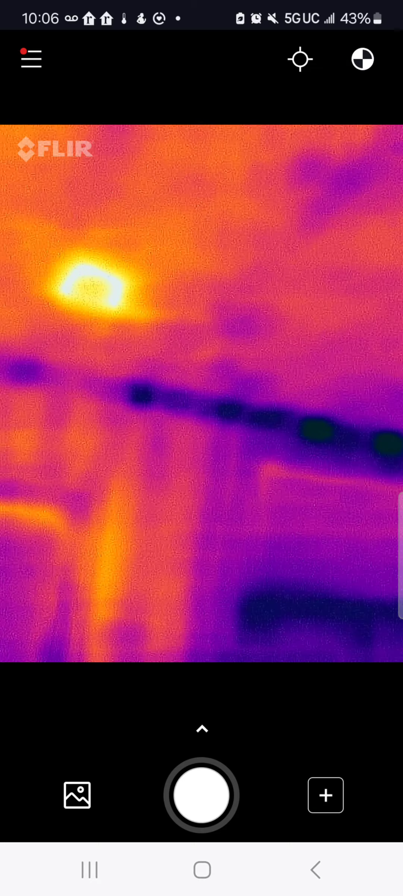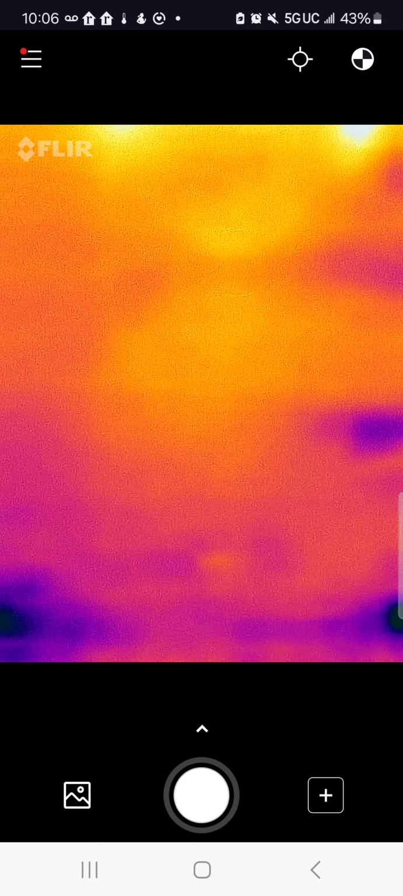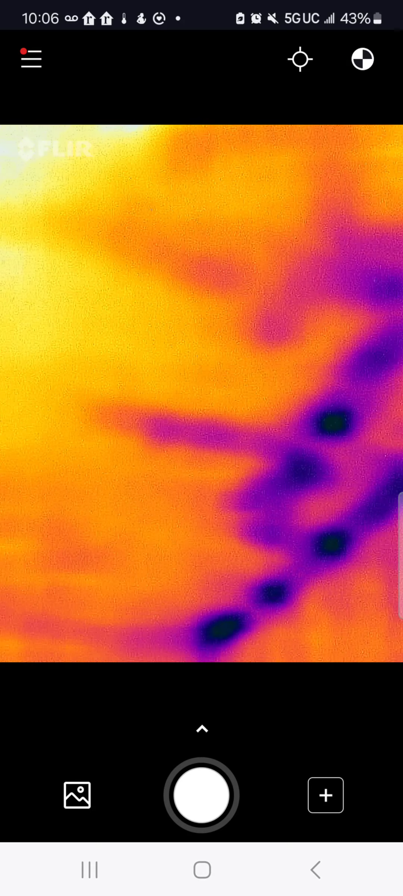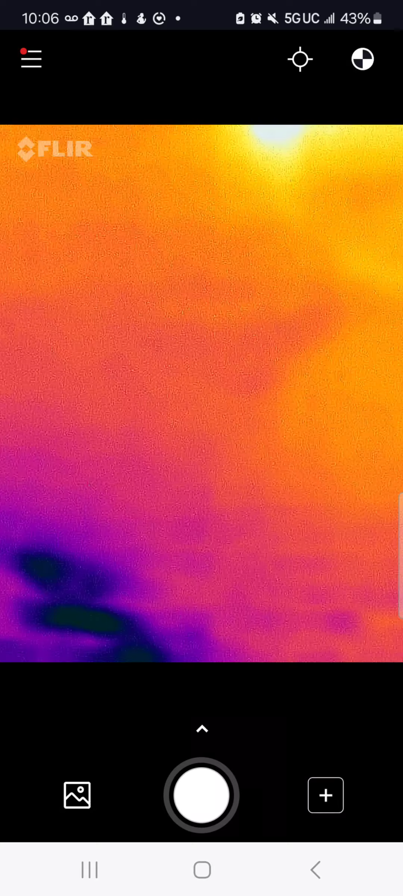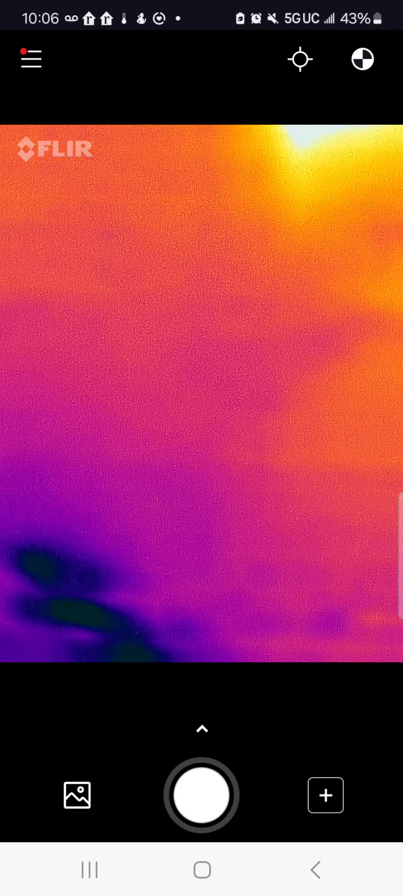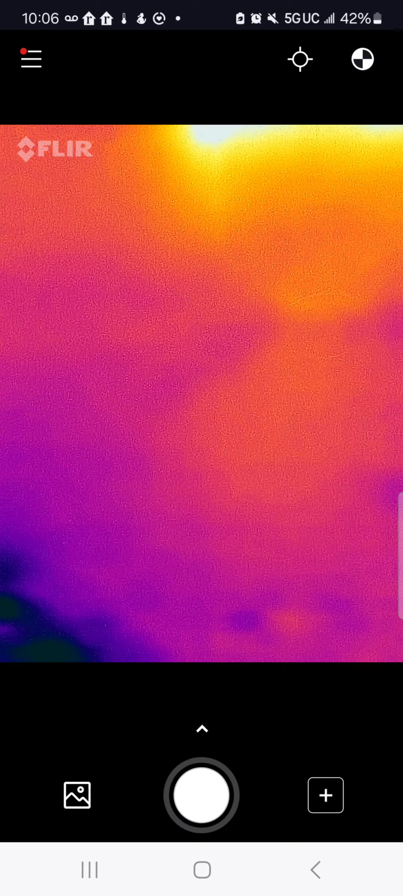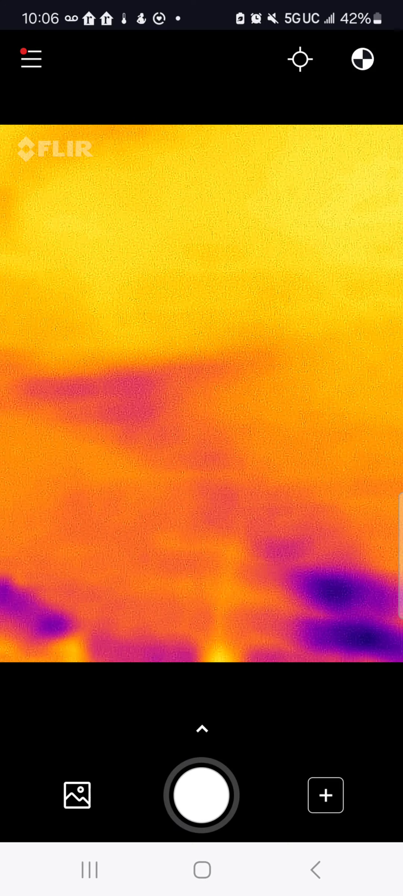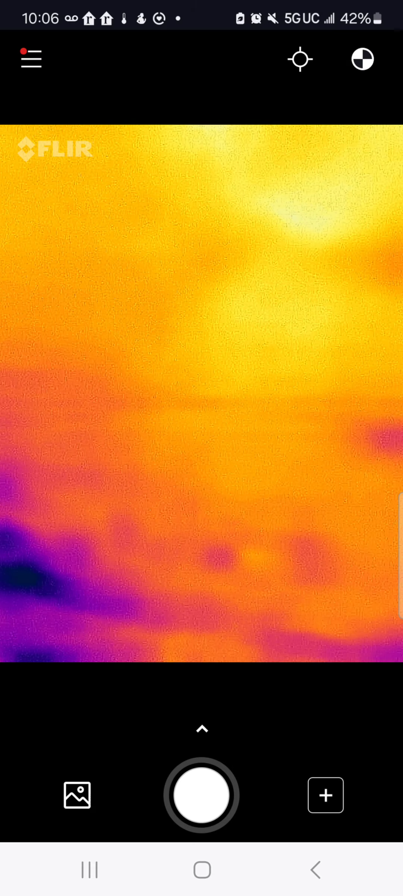Okay, so moving on, you see those areas where they are purple. These are all missing insulation. What I did already was bring an electrician to put in recessed lights, and you cannot see it here with this camera, but there are 4 recessed lights in this room.